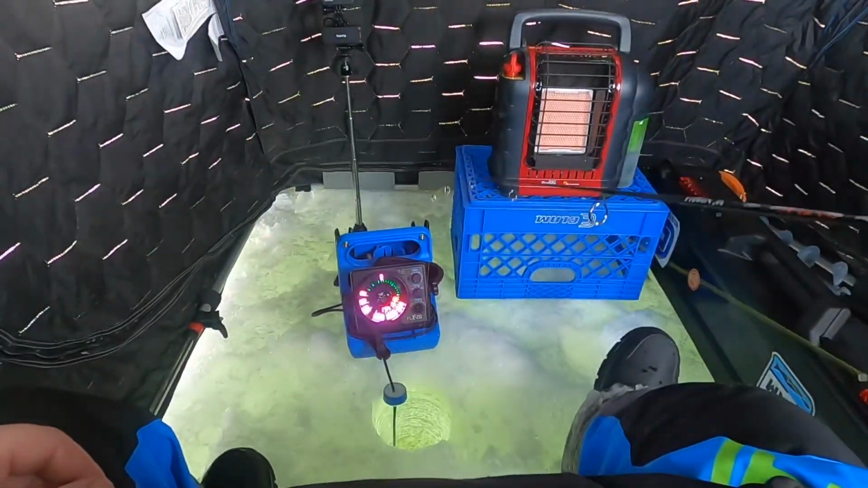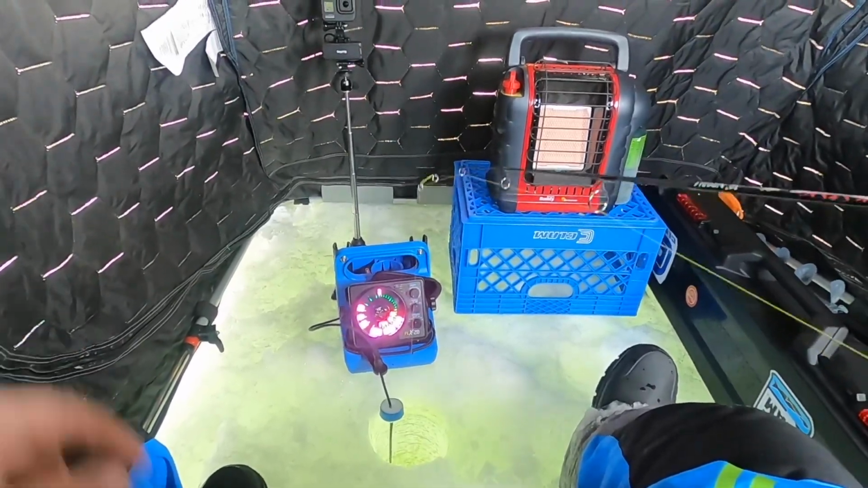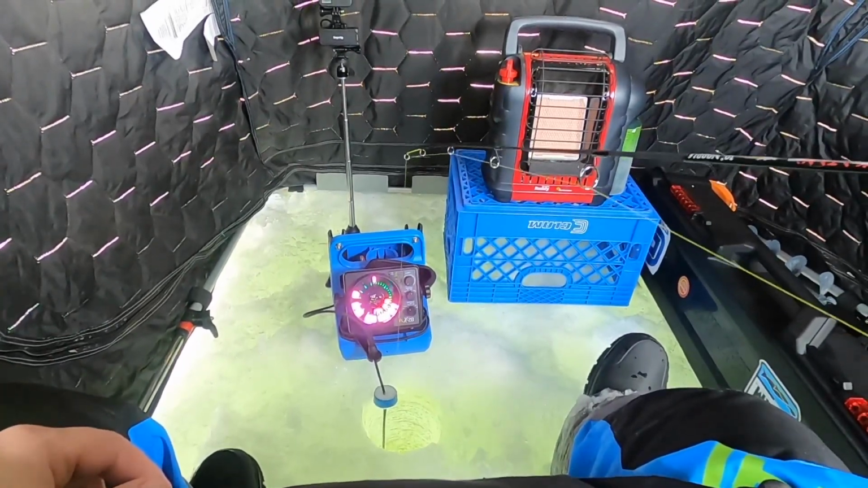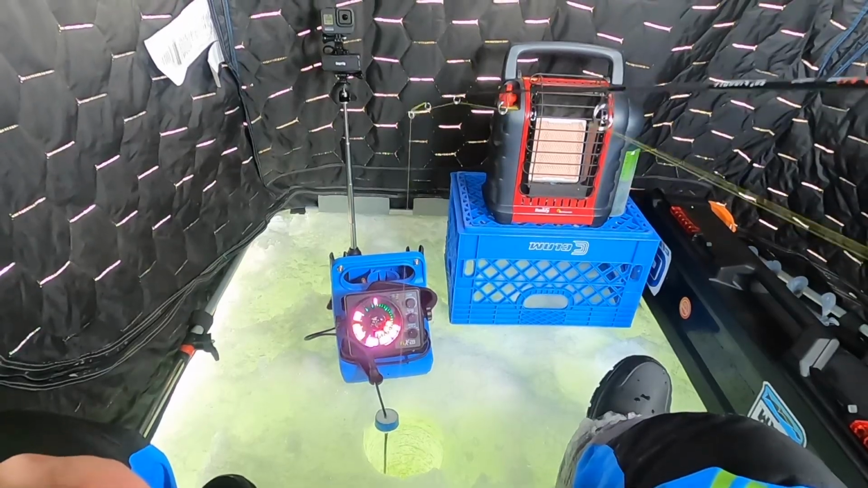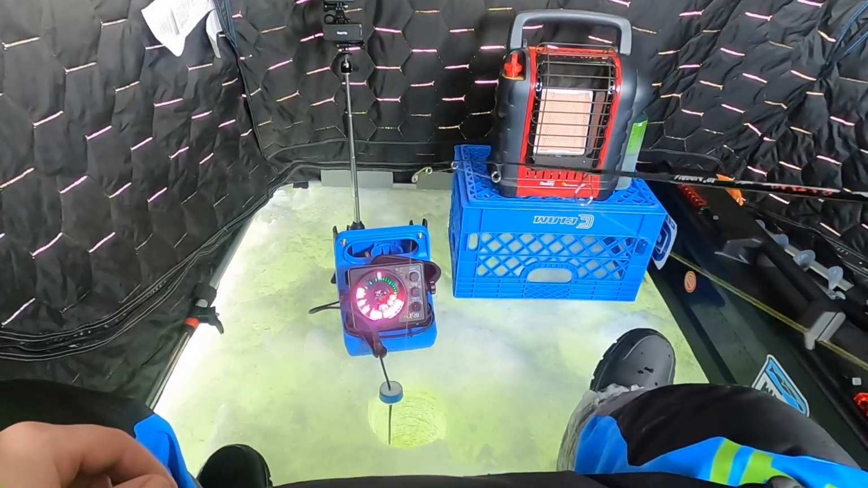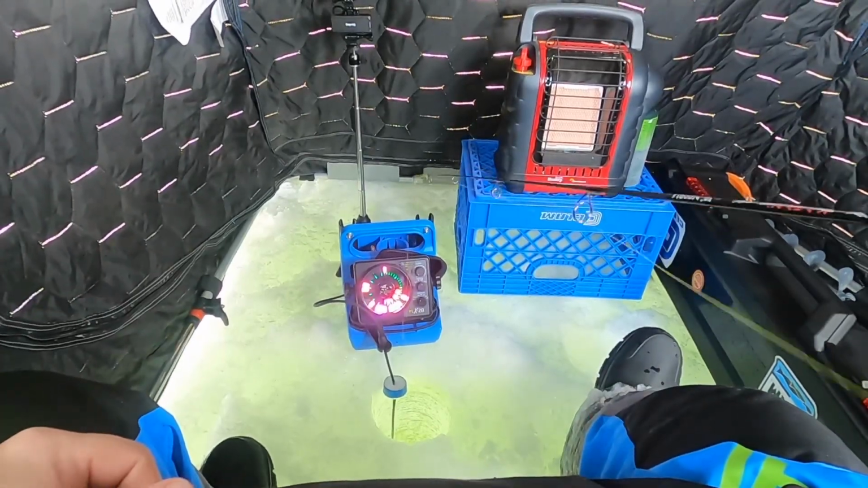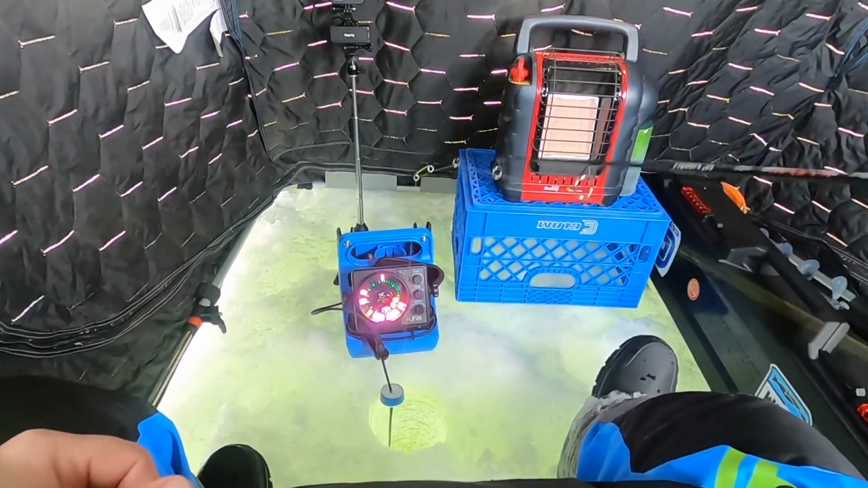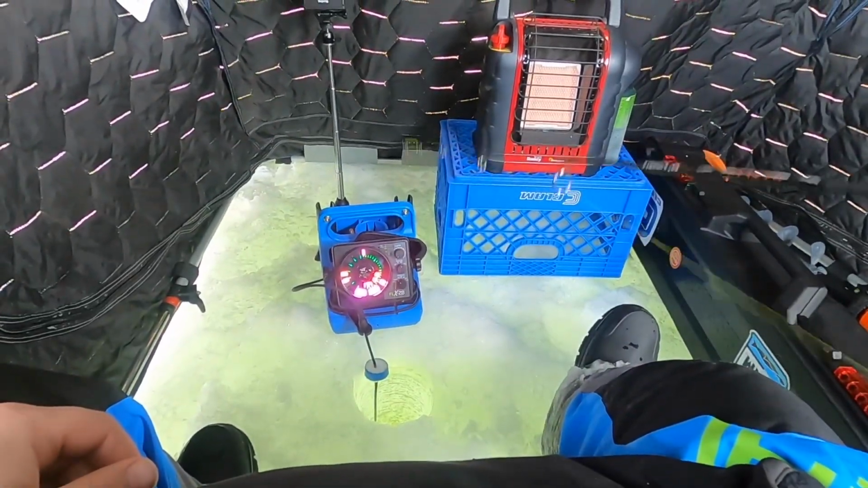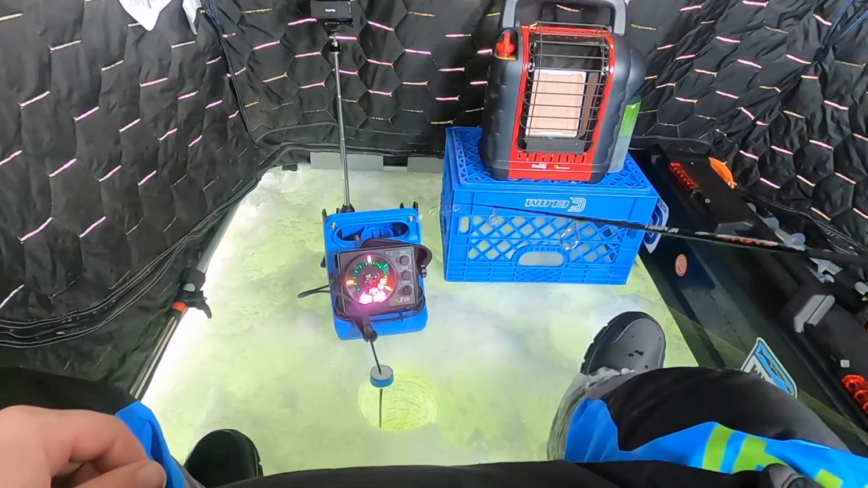Yeah. Well, at least you're catching something. Well, right. I mean, that'd be the worst, is not catching anything. Yeah. But no crappies yet, though? No crappies yet. I've had a few big marks come in. I just don't know what they are quite yet. I haven't dropped the camera down yet. I was thinking about it, to see what's moving down there. Yeah, it wouldn't be a bad idea. Now all my fish just disappeared.